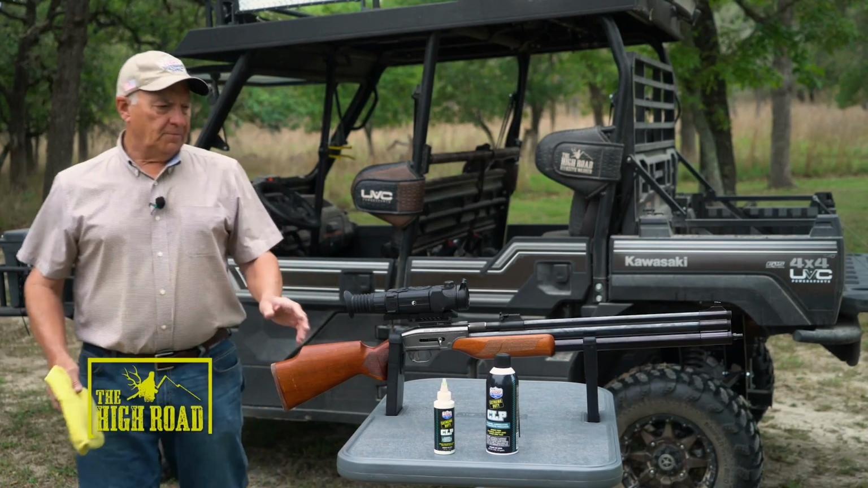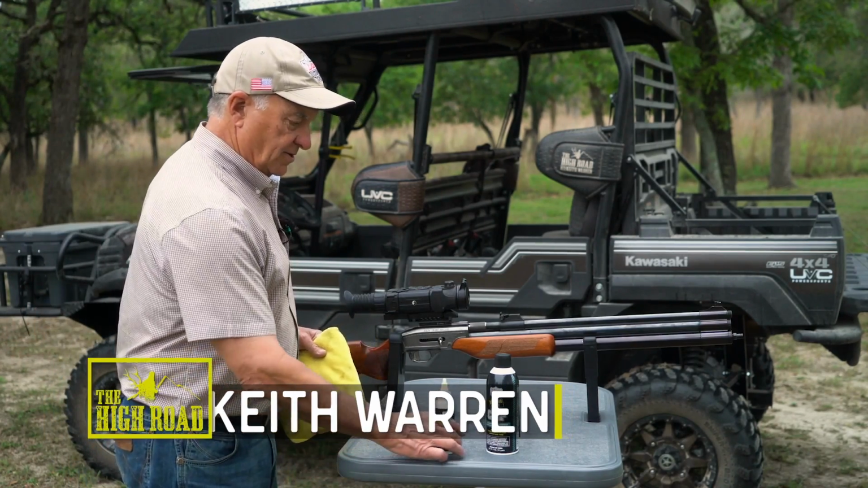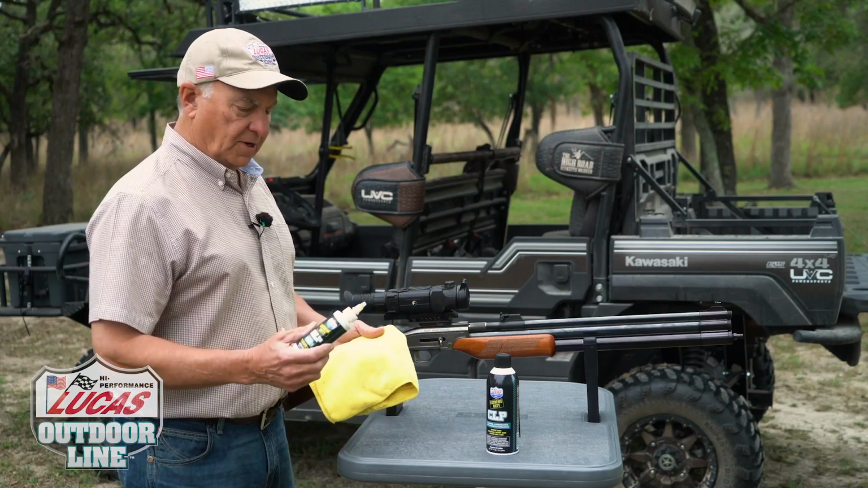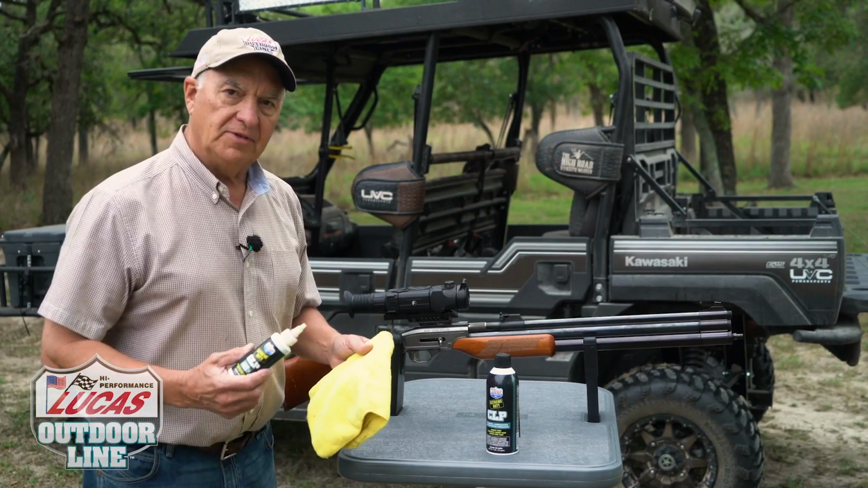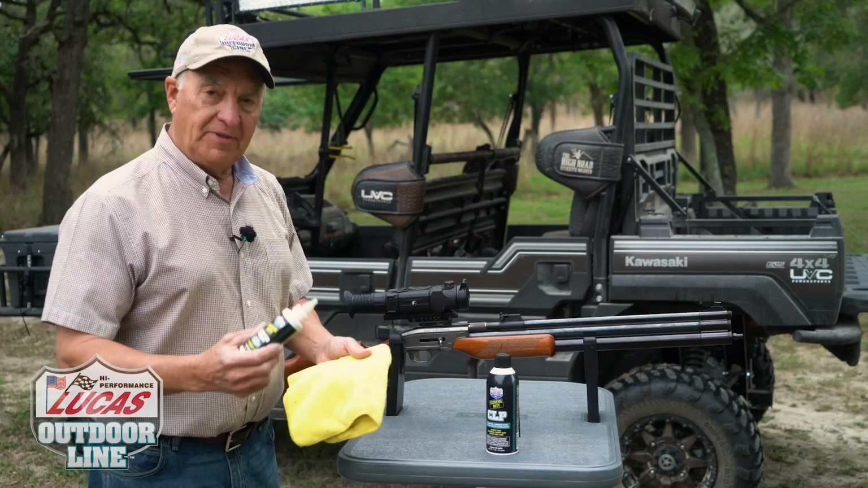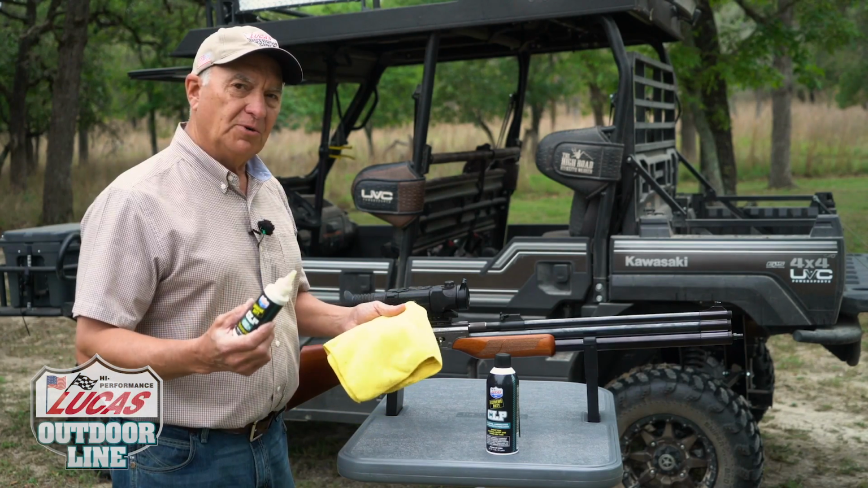All right, here she is, big bore air guns, and they're extremely popular nowadays. And the reason why, because they're a lot of fun to shoot. But a lot of folks say, well, how do you clean them? Well, that's a good question. This particular gun is the Dragon Claw. I never, ever use solvent inside the barrel. The reason why is because I don't need to. It's an air gun. But the outside needs to be cleaned just like any firearm. It's for that reason I'm going to use Lucas Oil CLP.